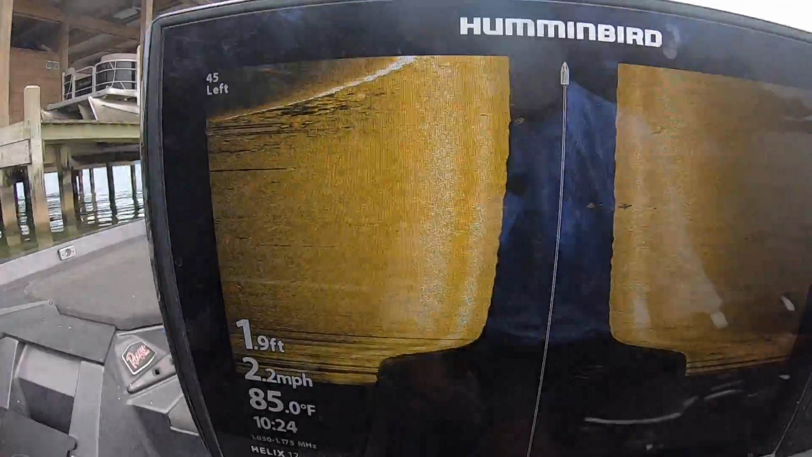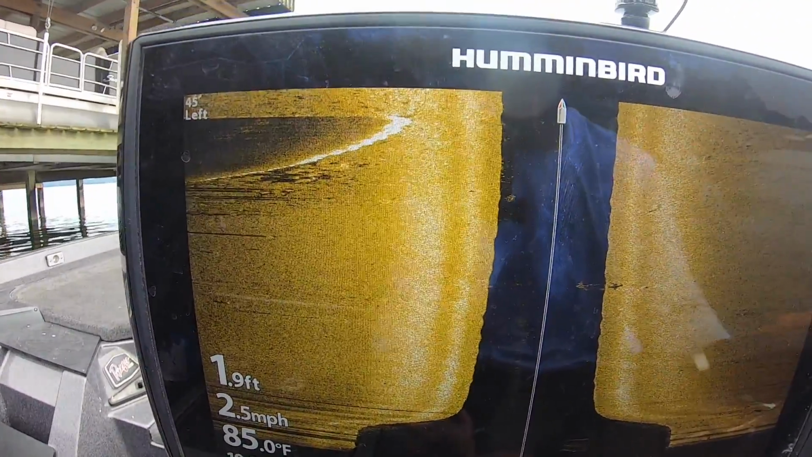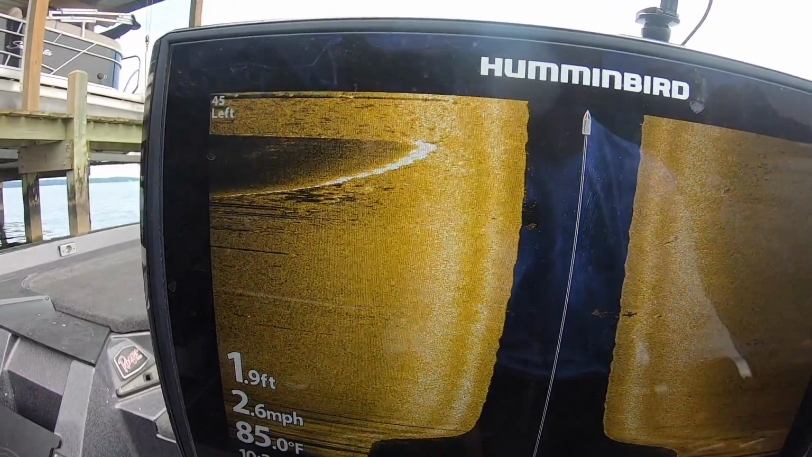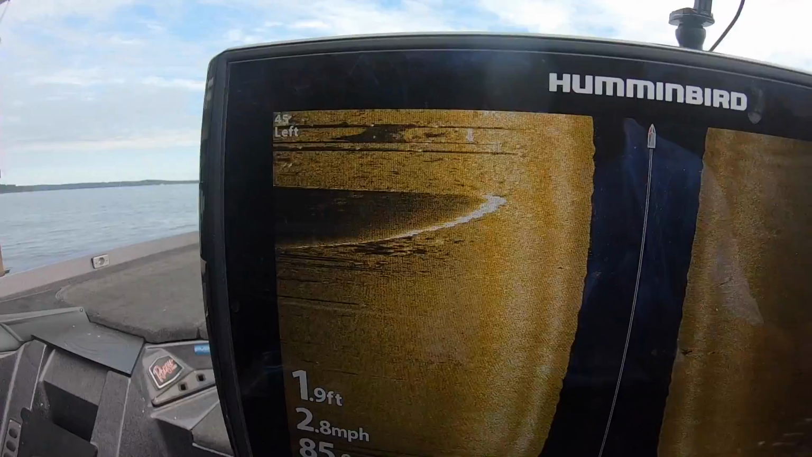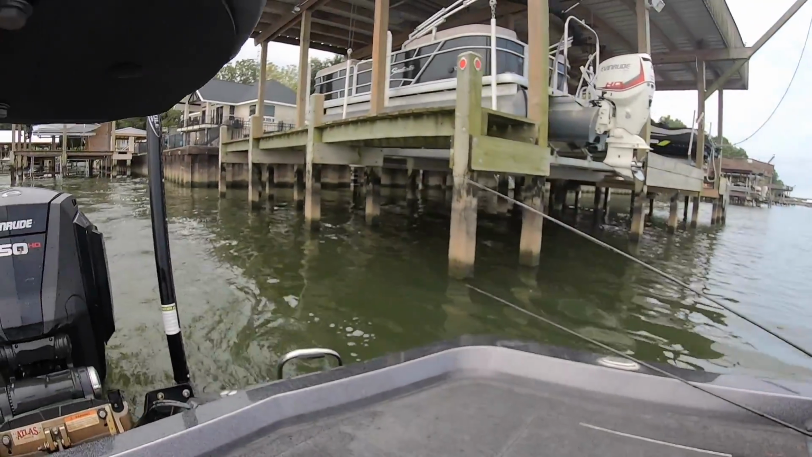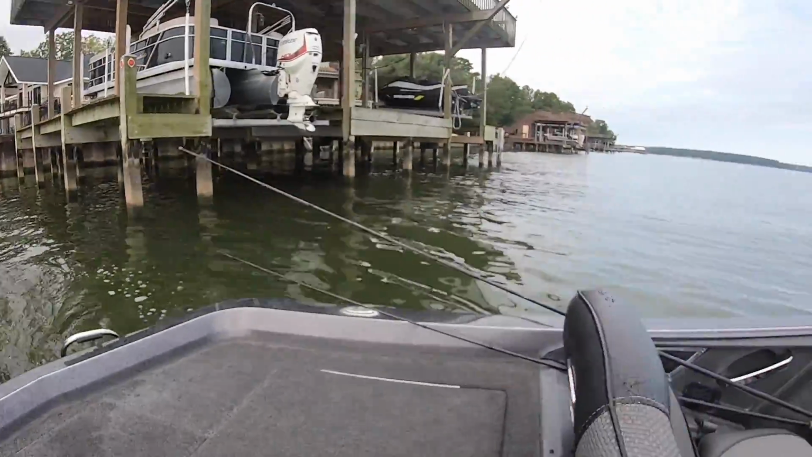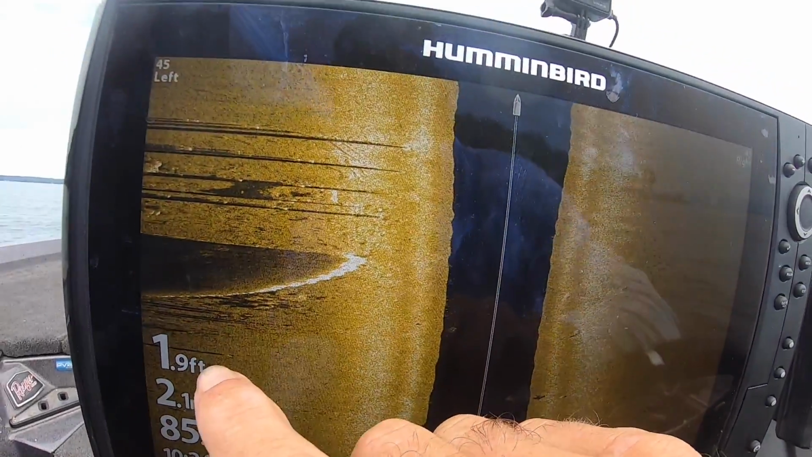But as you can see, here's this bulkhead coming out, okay? And I'm running next to the side of the dock, okay? Now I'm gonna show you this. It's very subtle, right? There's nothing special about that dock, okay? Except there is.